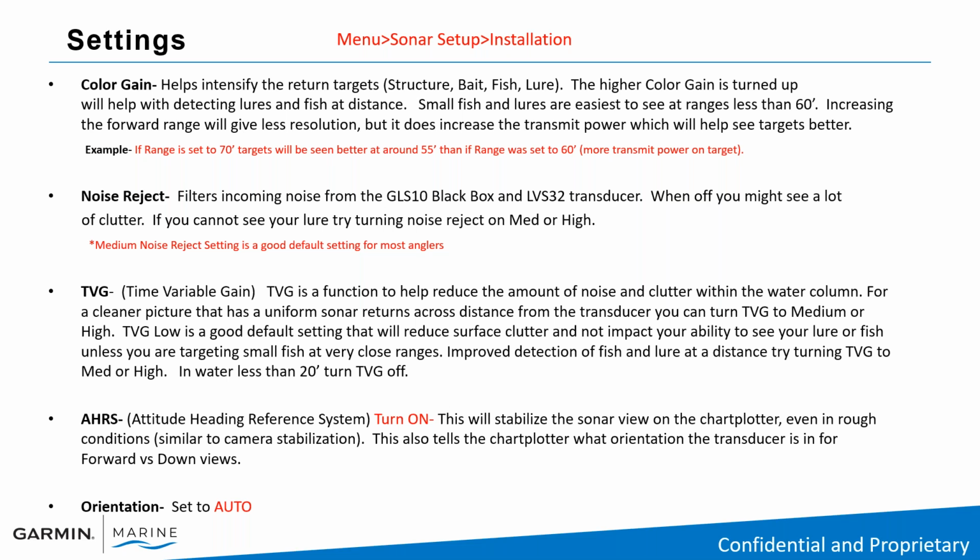Time variance gain. This is a big one. TVG is a function to help reduce the amount of noise and clutter within the water column. For a cleaner picture that has a uniform sonar return across a distance from the transducer, you can turn TVG to medium or high. TVG low is a good default setting that will reduce surface clutter and not impact your ability to see your lure or fish, unless you are targeting small fish at a very close range. Okay. In waters less than 20 feet, we recommend turning your TVG off.